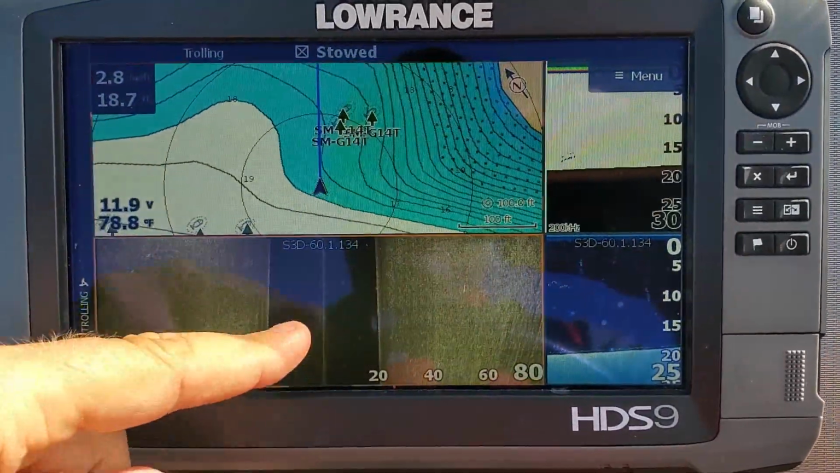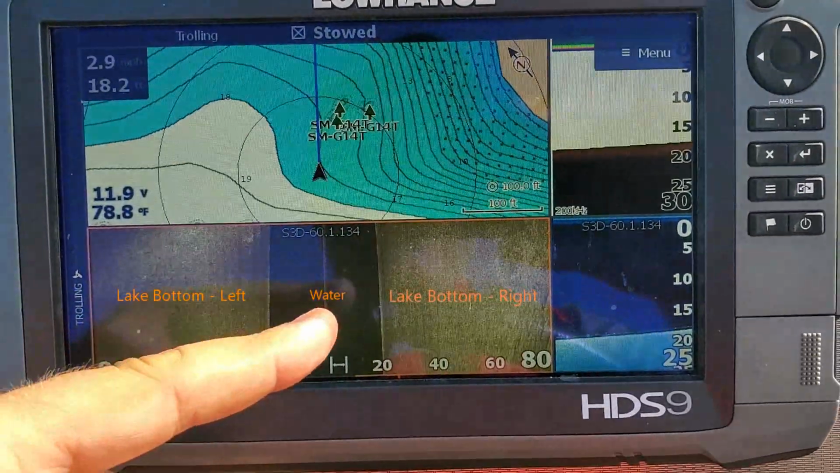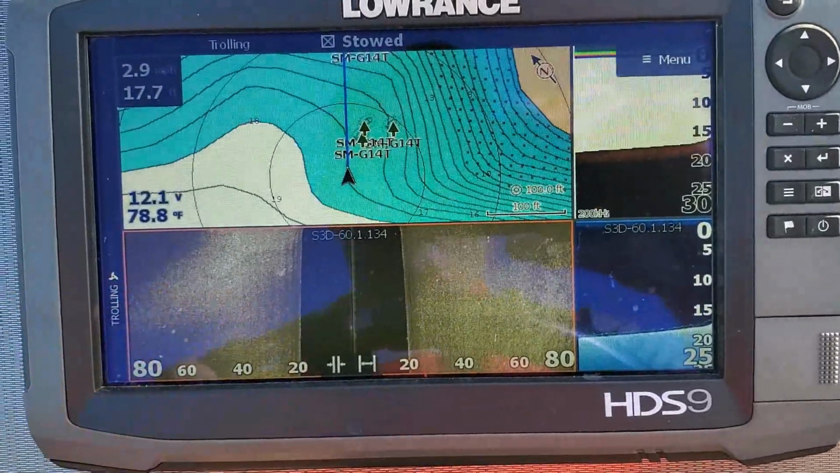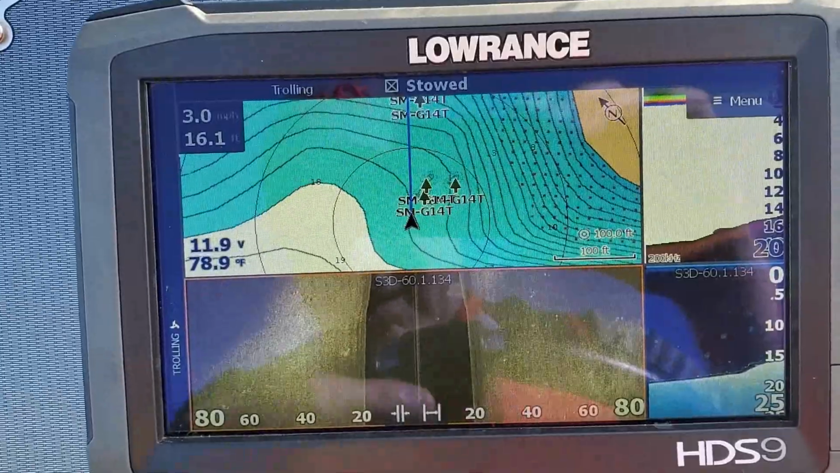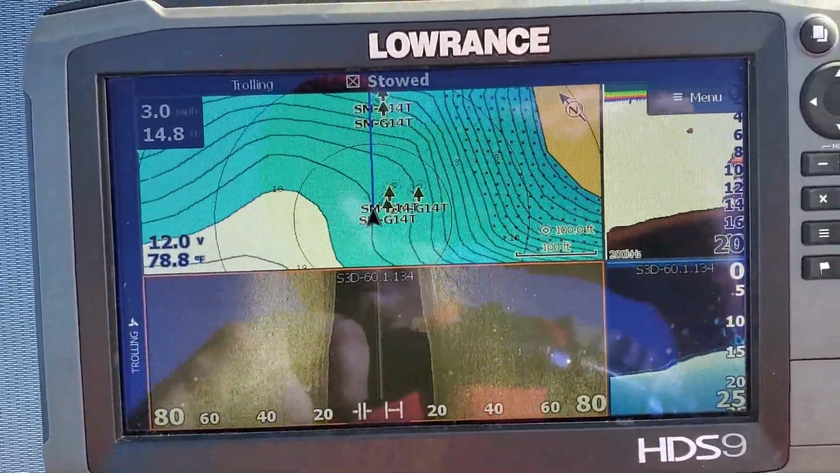I can, but if I do, they're going to be in this black area. This black area right here is sort of my water column area, and this is all the bottom of the lake right here, looking out to my left. So the trees should show up here on the right, and already you can kind of see a little blob right there entering into the screen.